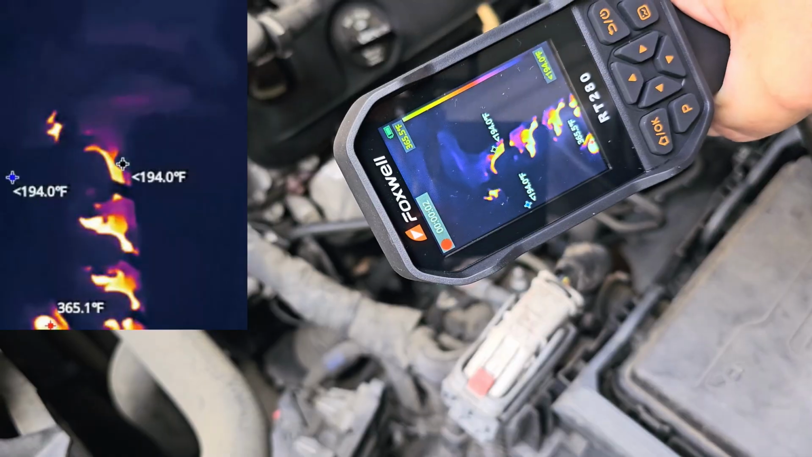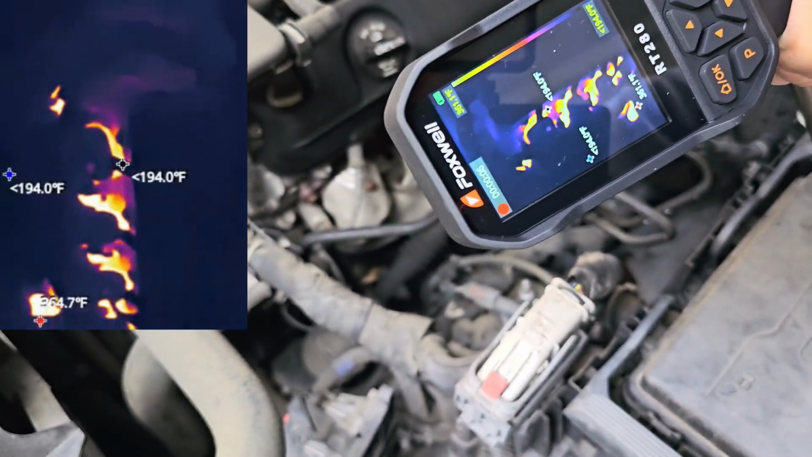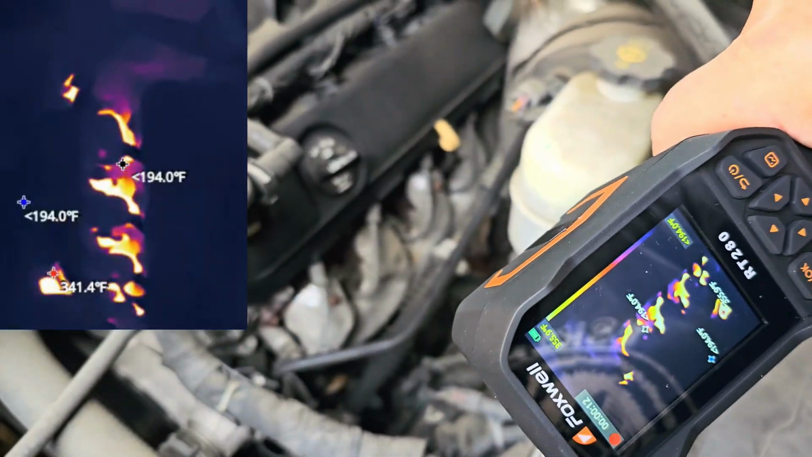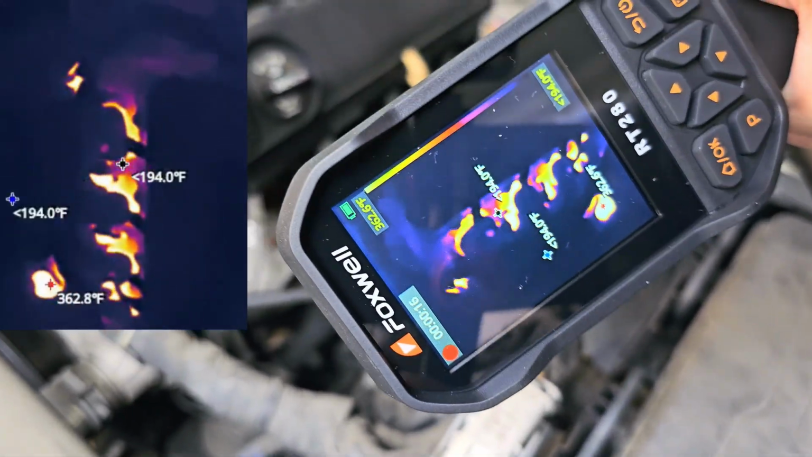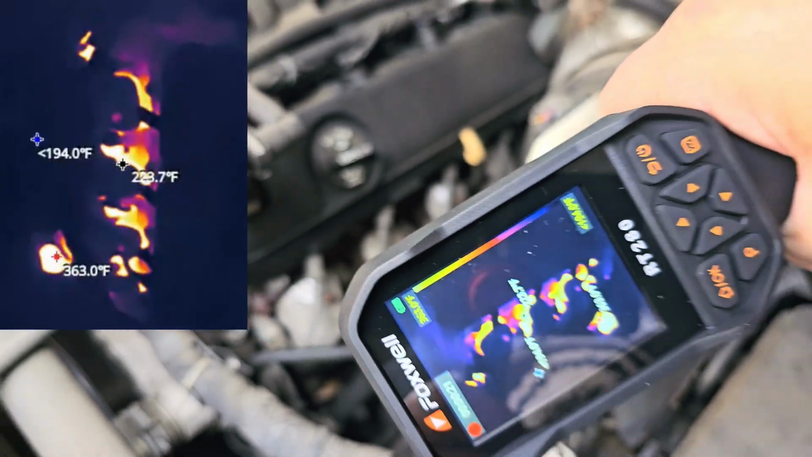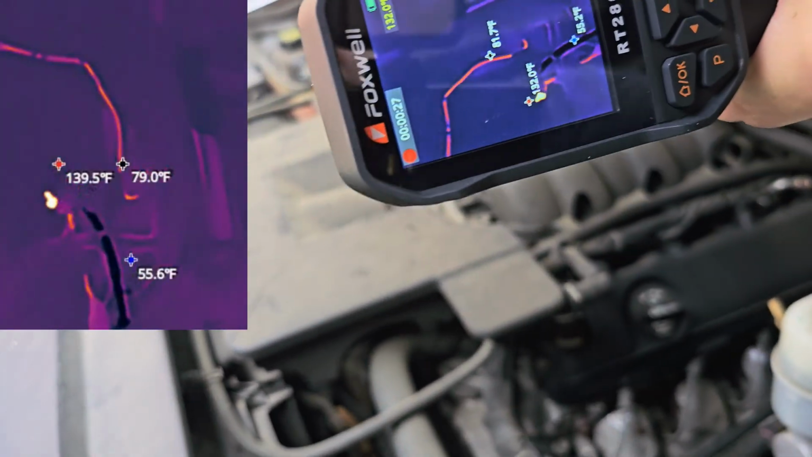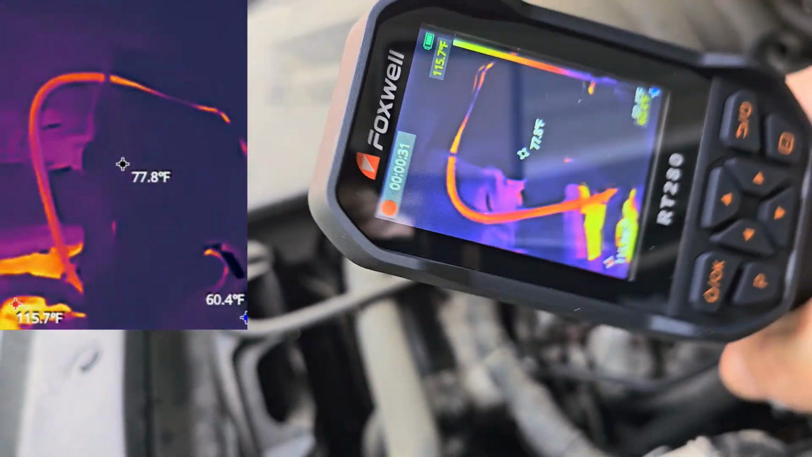And then you'll see the little menu pop up to where now it's recording to the memory, built-in memory. But you can see those exhaust manifolds getting hot. You can see that coolant hose right there.